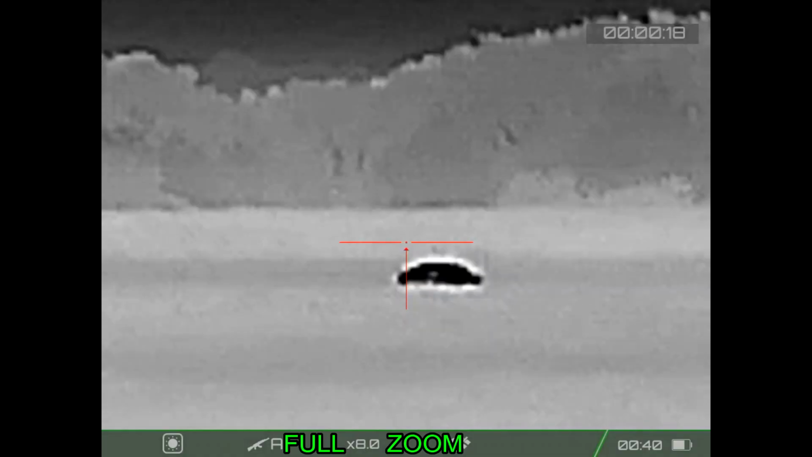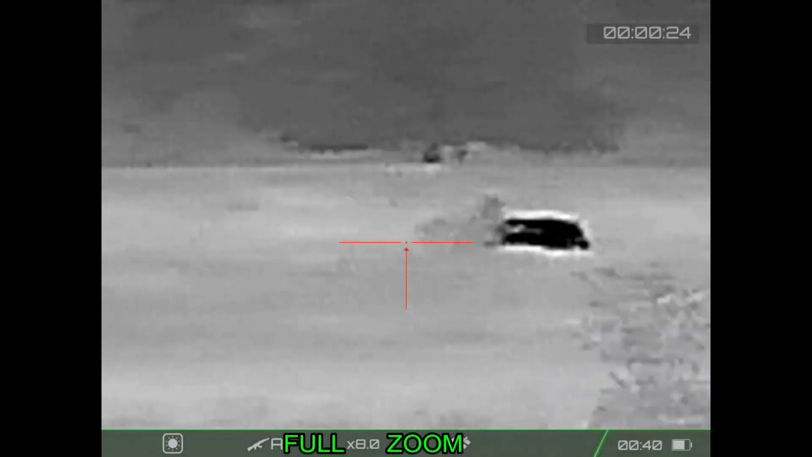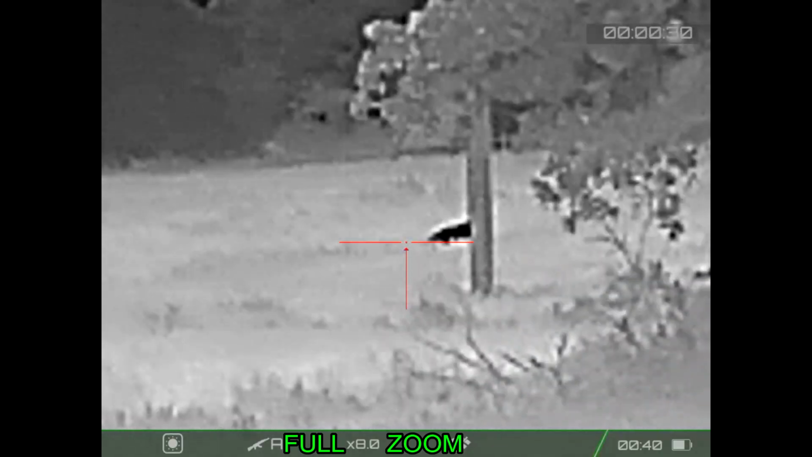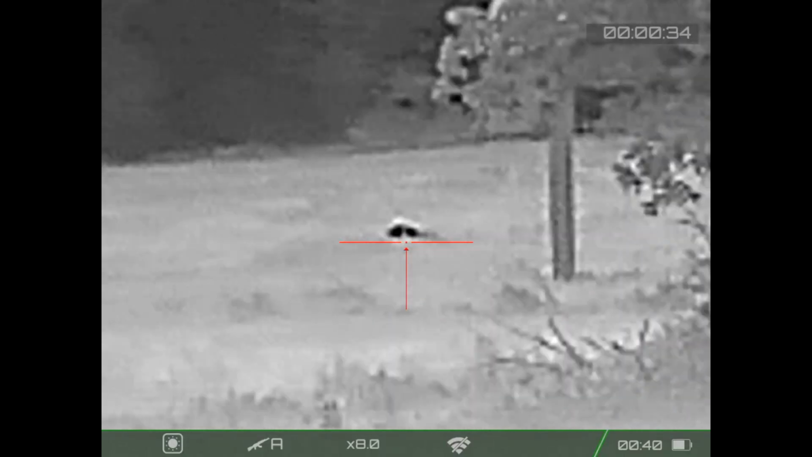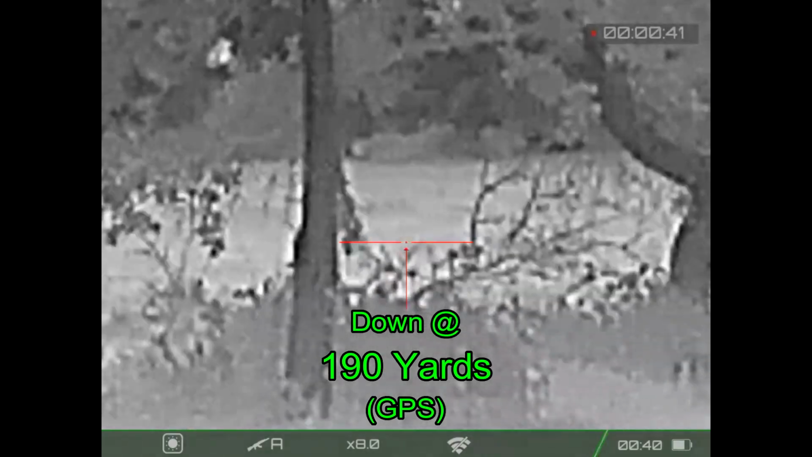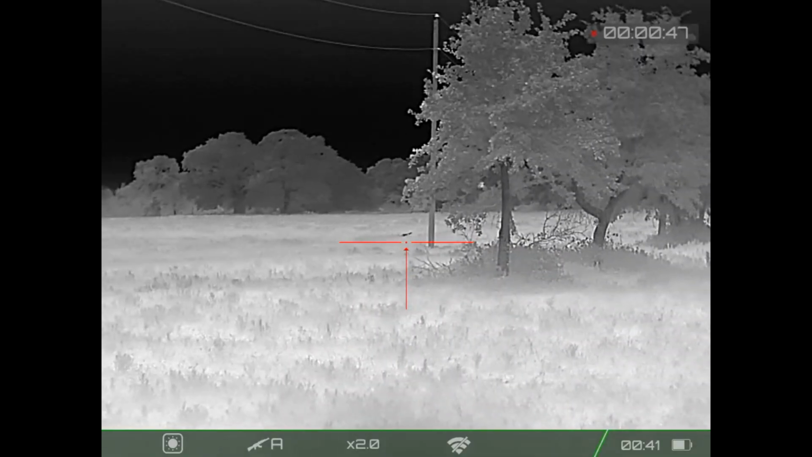Here we go. First shot connects nicely. I think the third shot was a definite miss. I'm not sure about the second shot. The hog is going down. There we go. Another finisher into it. He's down at 190 yards. Was he smaller or larger before he went down? Meaning, was he further away or closer, do you think?